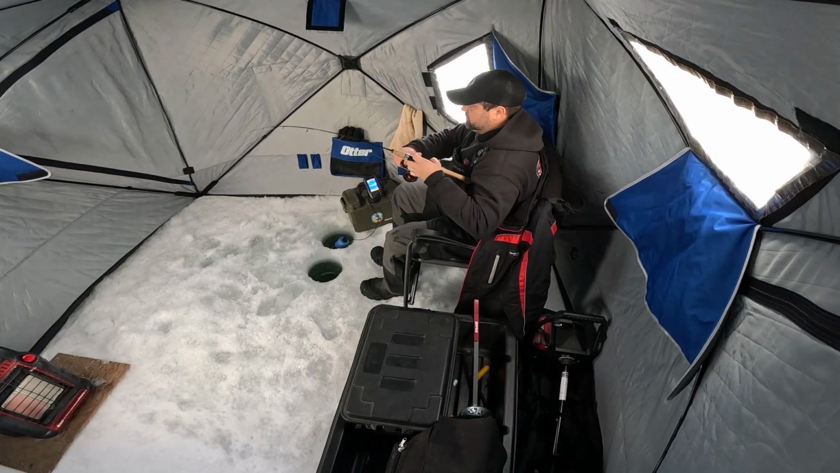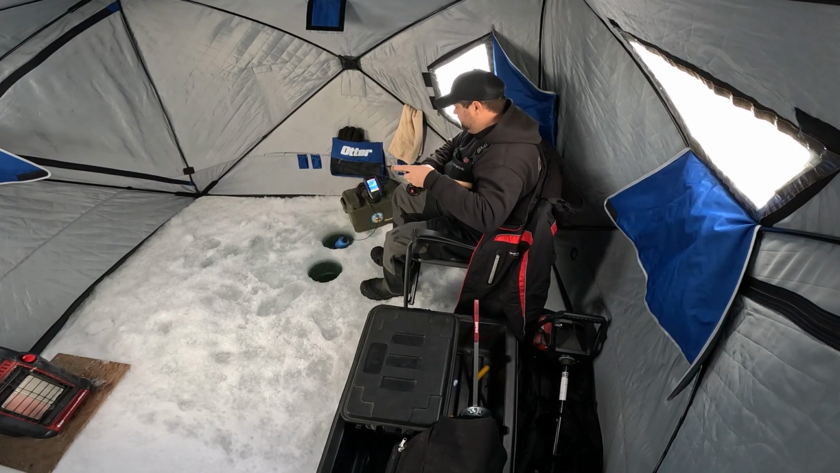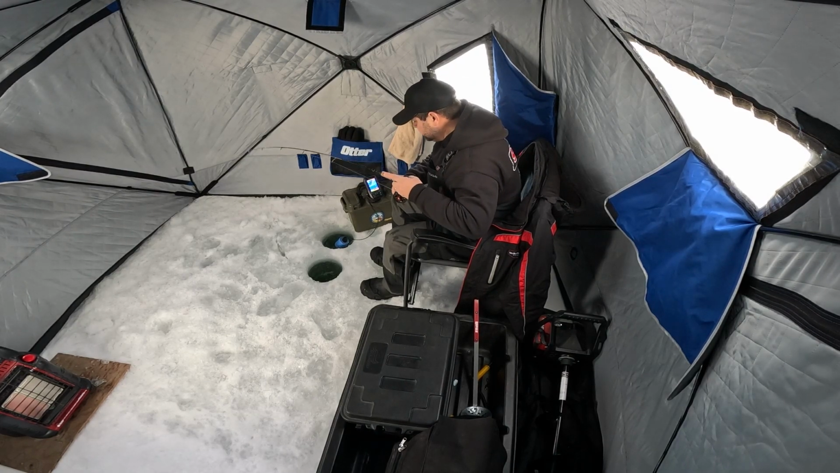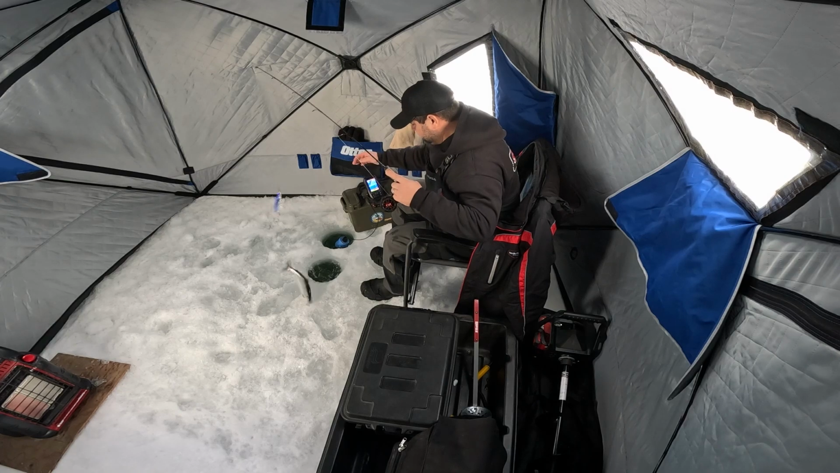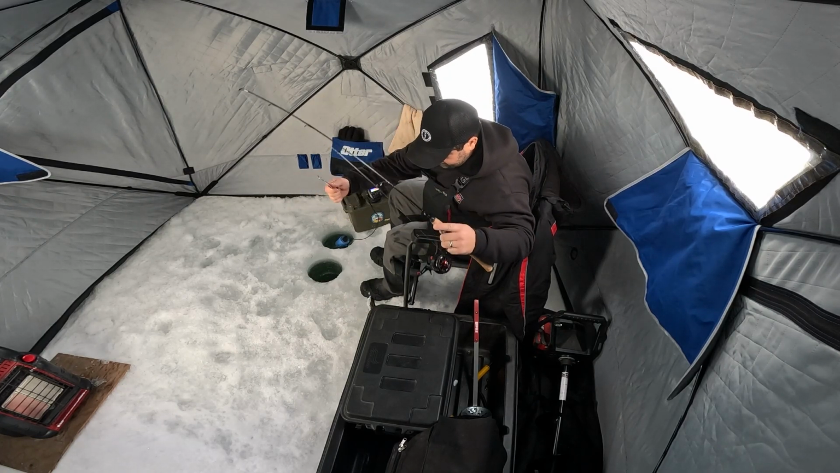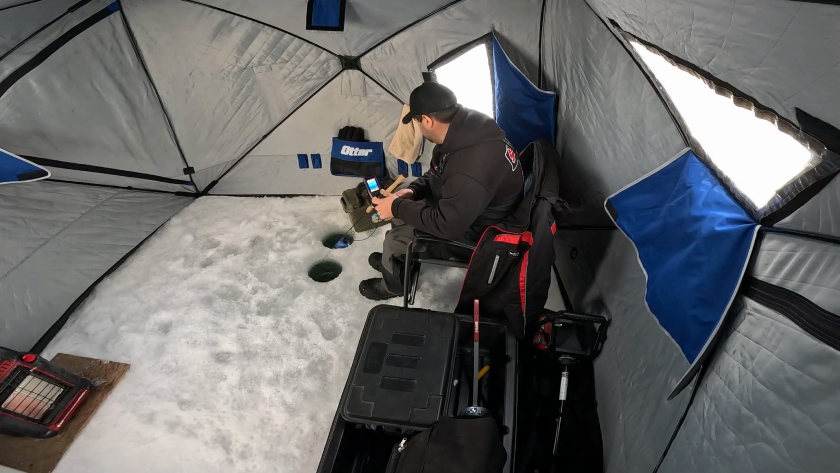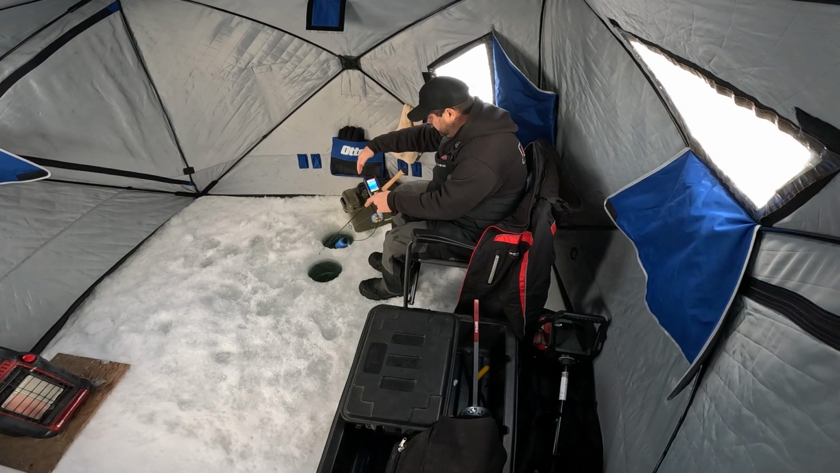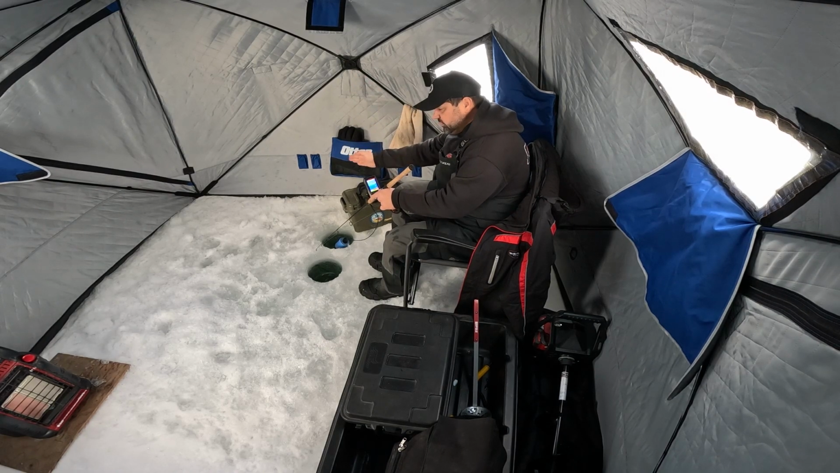There he is. Jumped out of the hole. Perfect. Got another fish coming up right away. Quick, quick, quick. Just got that mealworm on. And when you drop down, your flasher swings out. So you want to give it time to swing back in.